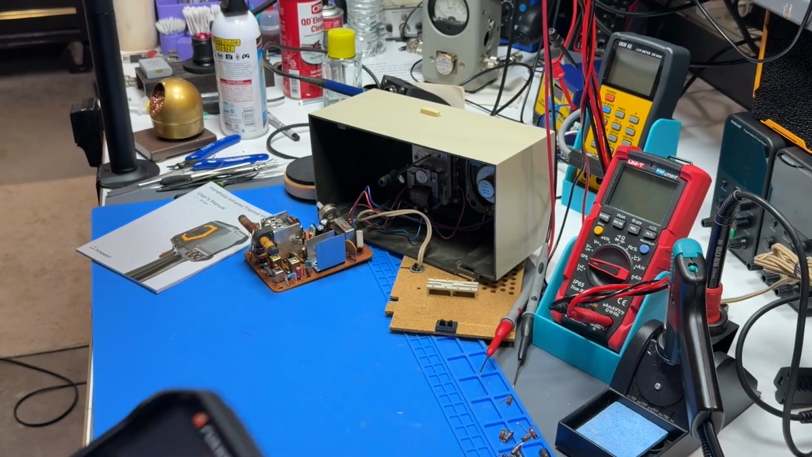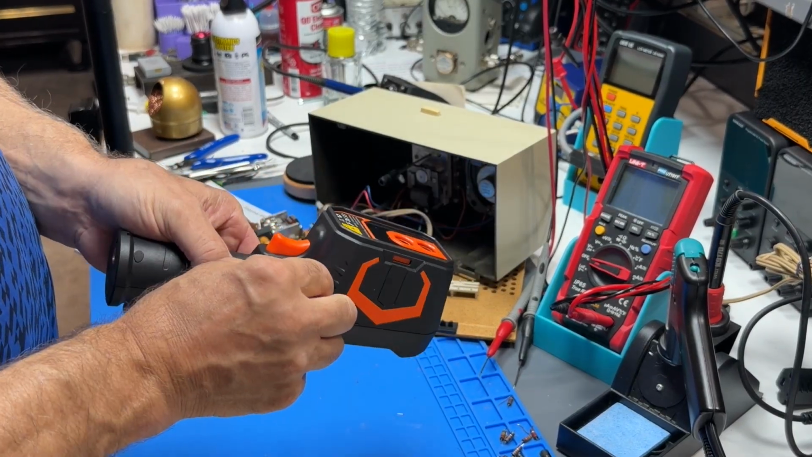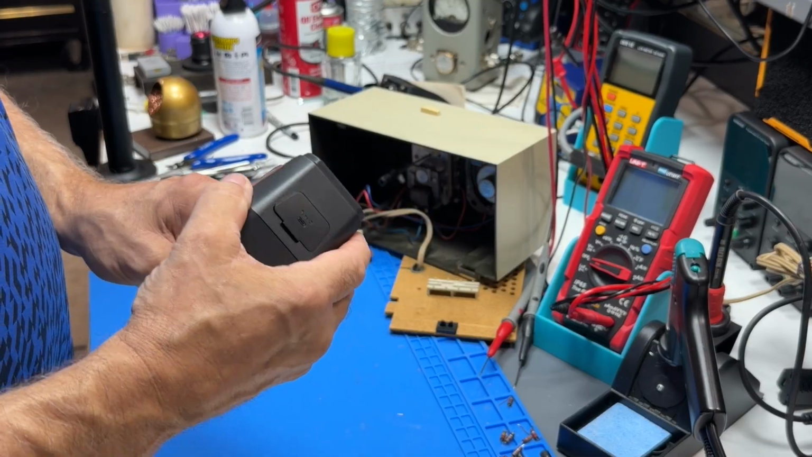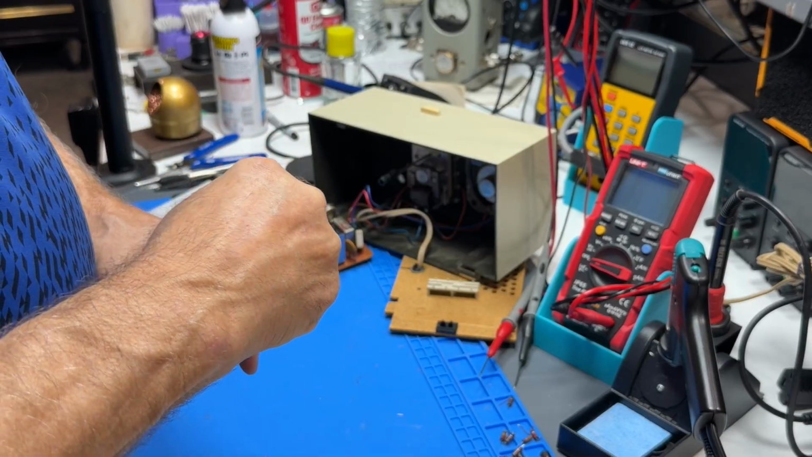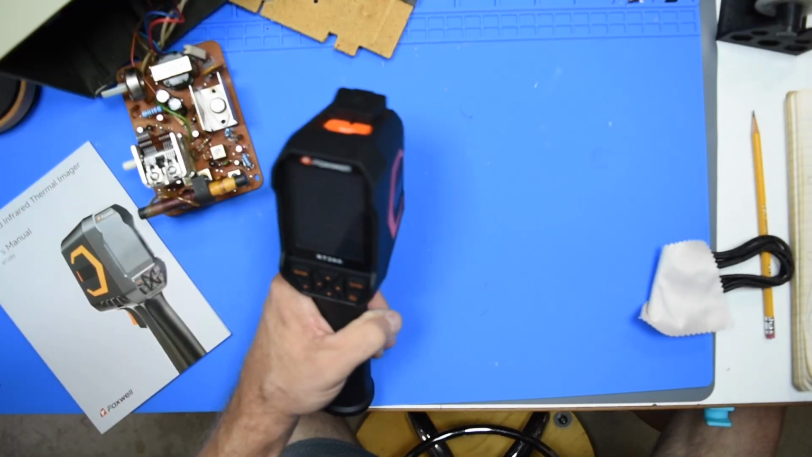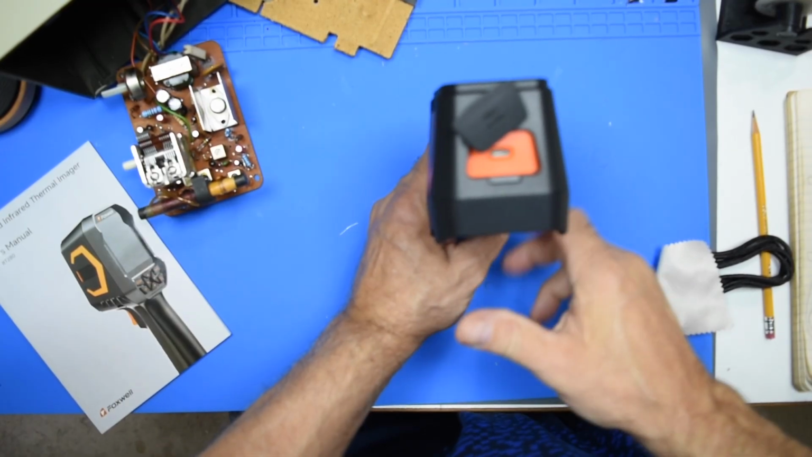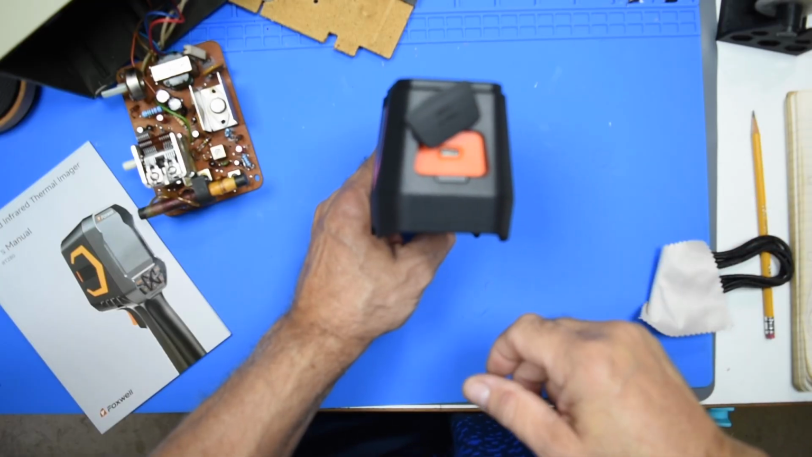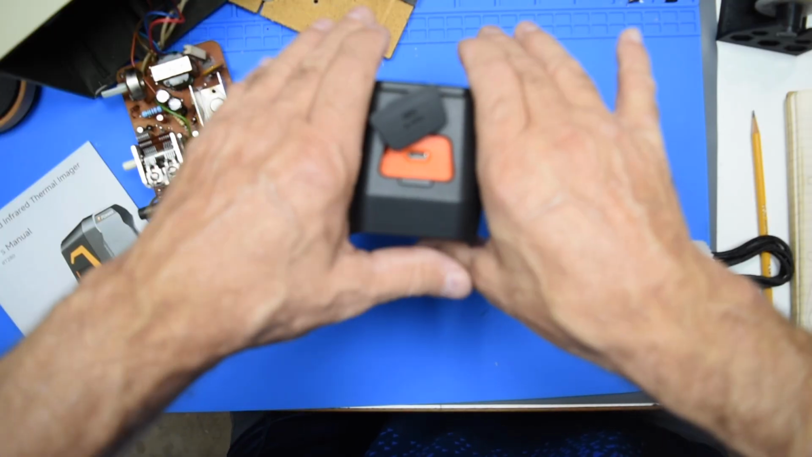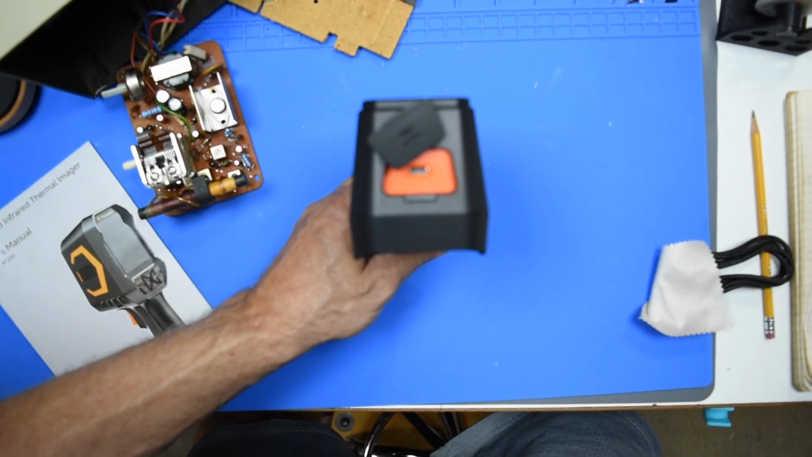Well, let's see. Trying to figure out, okay, why it's not focusing. We'll go to manual mode here, I guess.